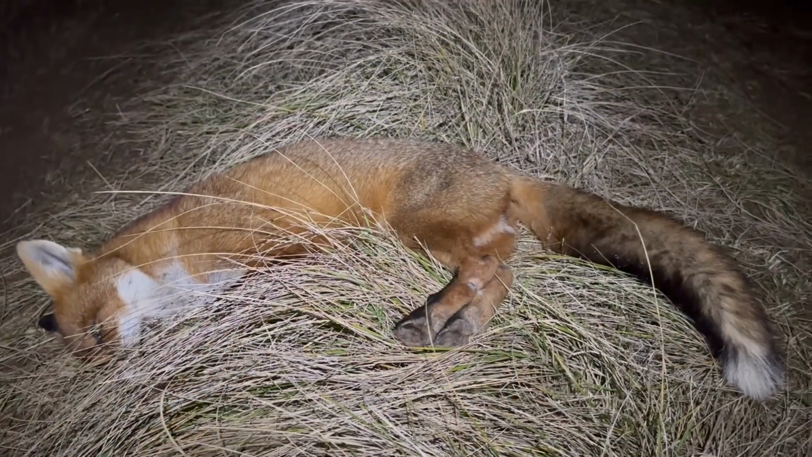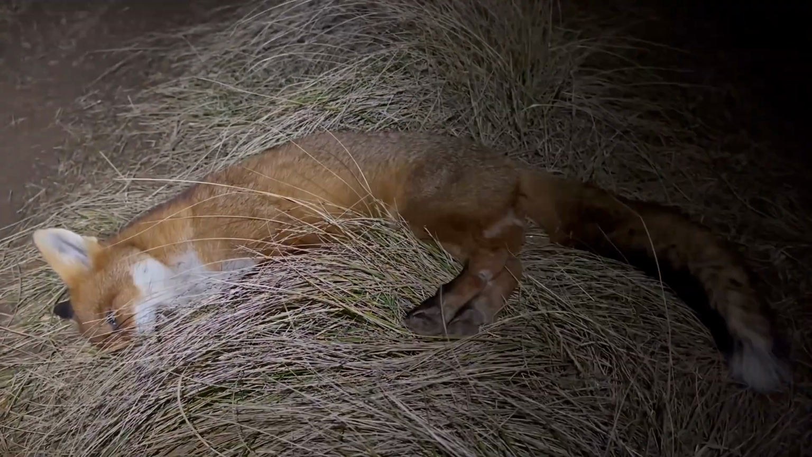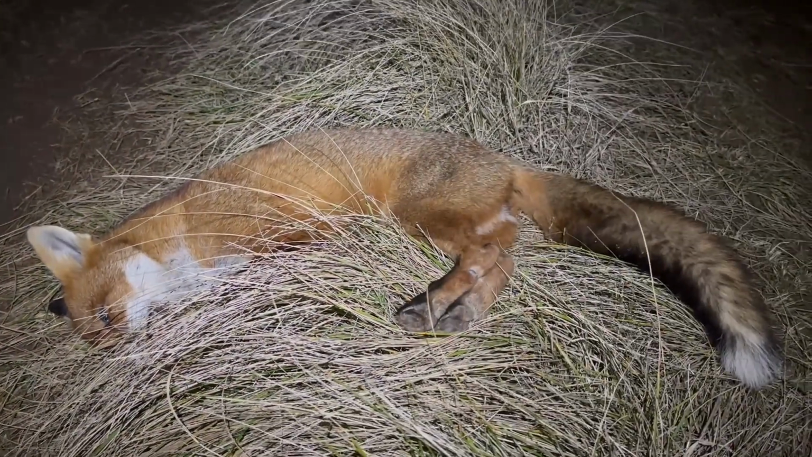I'm going to have a look at the first one, and then I'll try and track down the second one. I don't think he's going to be a pretty sight, but we'll have a look and see what we can work out from that. And see how we go. Well, that's the second one. Small vixen.